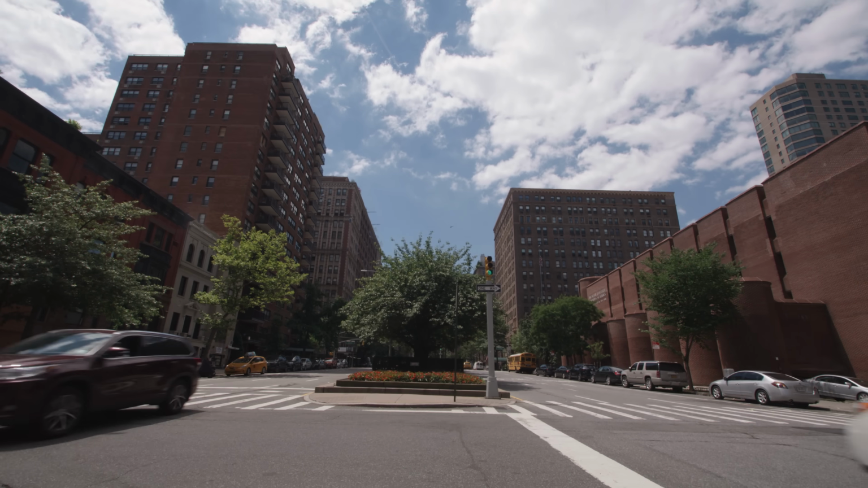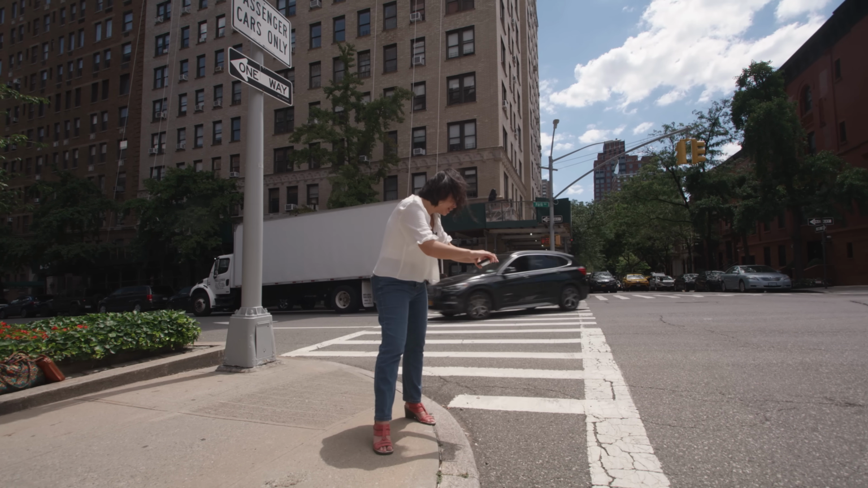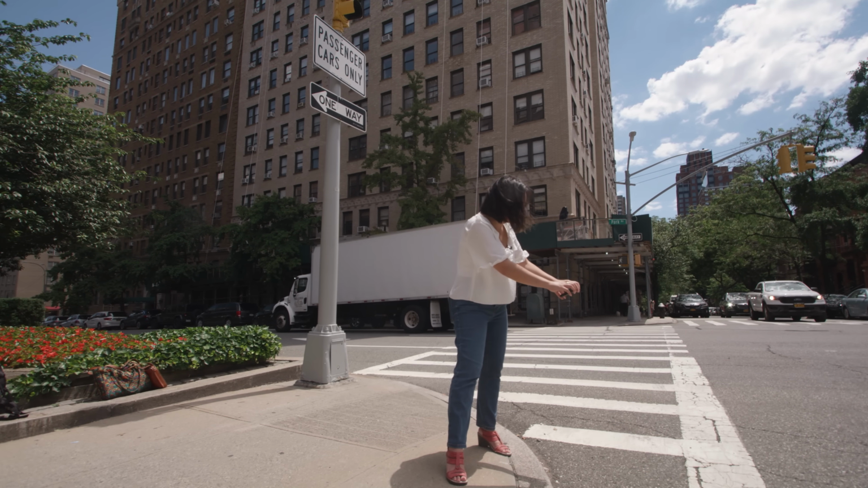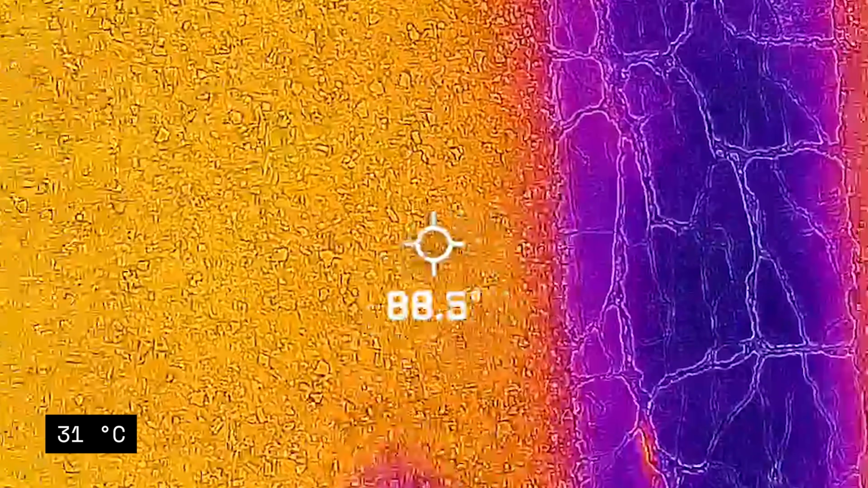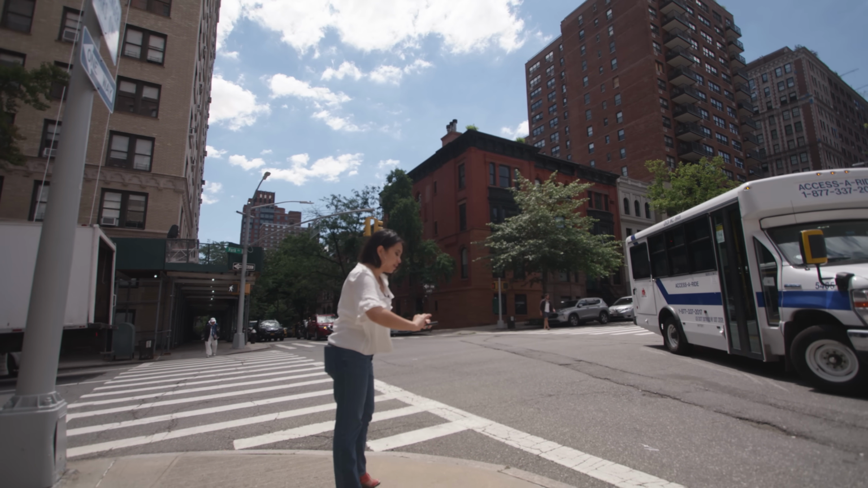Even on a sunny corner at a busy intersection, we found that the surface temperatures could be close to 25 degrees cooler than in nearby Harlem. But our reading here on the black asphalt in the middle of the street, which should be really hot, is still significantly lower than where we were at in East Harlem earlier. So what can be done to cool East Harlem down?